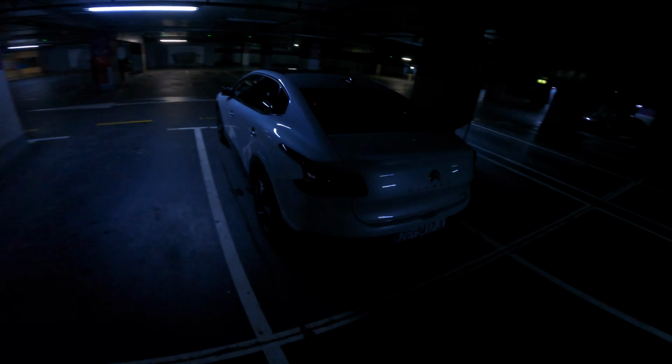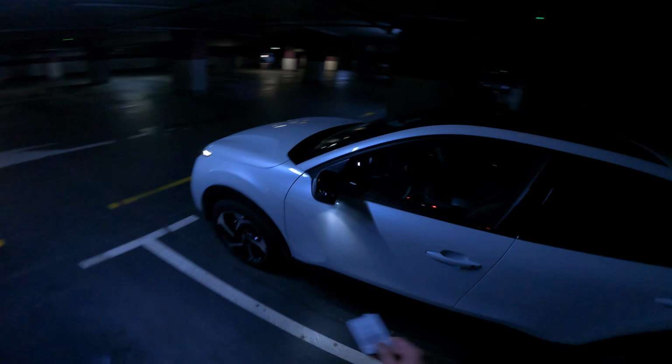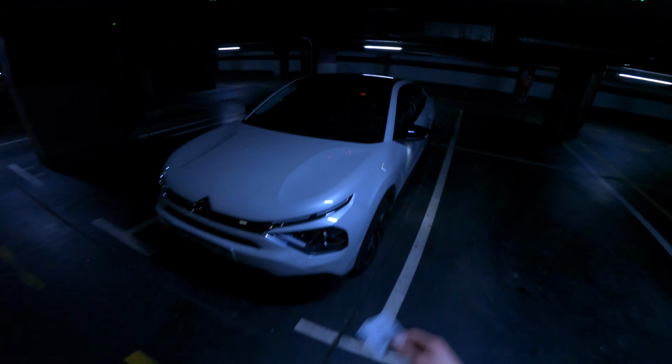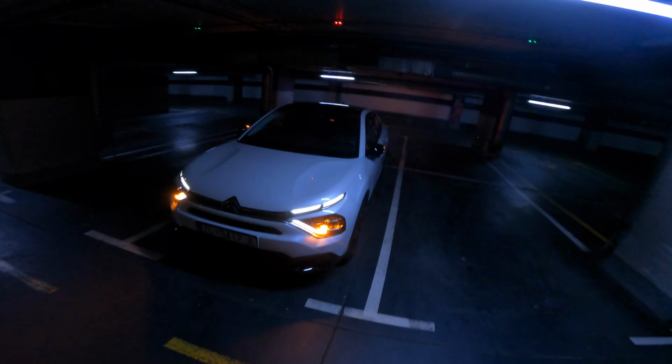Once again, beautiful. I've got to say, the white color looks amazing. I'm not doing anything. There's a key in my pocket, so when I get into the geofence zone, it unlocks or locks. But yeah, that's it. That's the new C4X.